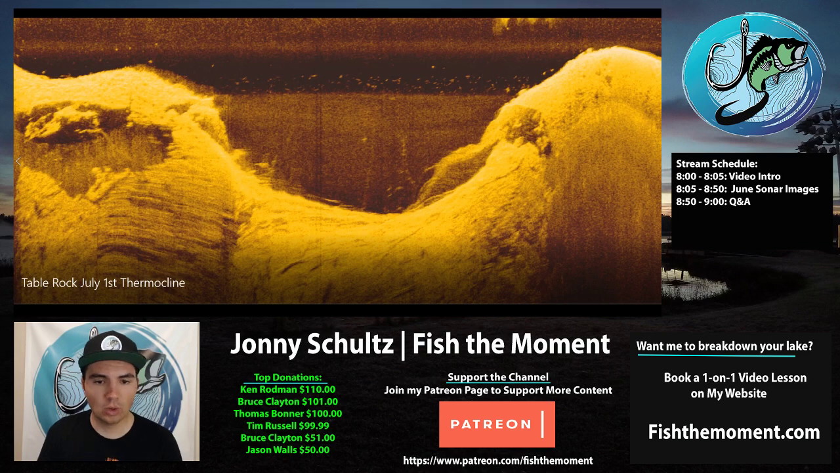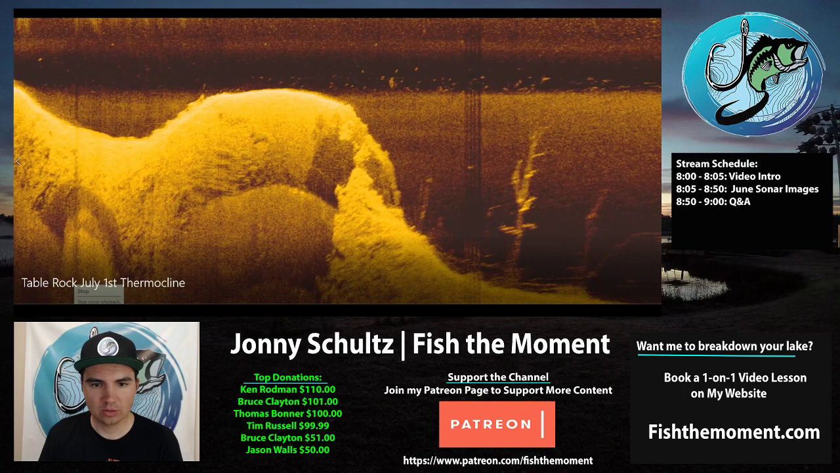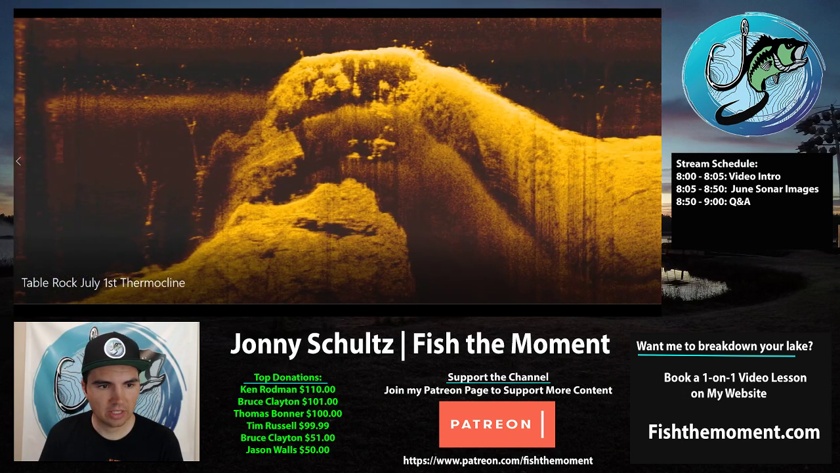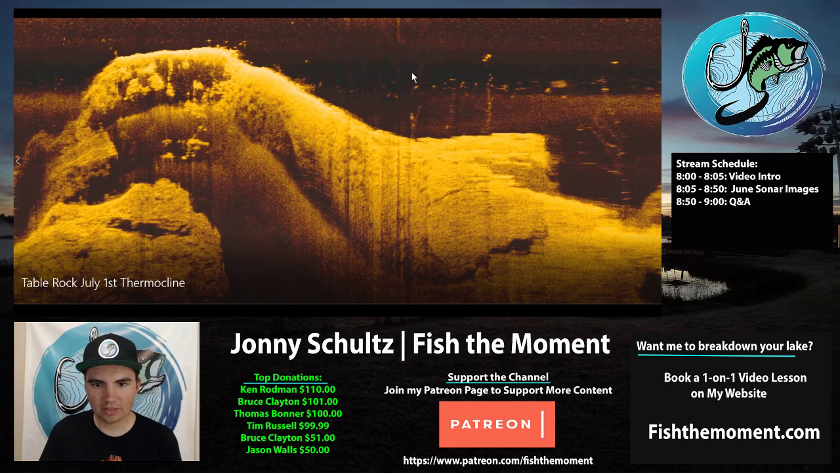And so what I do find a lot of times when I'm looking at the thermocline is that this thermocline will be set up, look at it right here, in, let's say, 26 feet of water, like in this image right here. And when this thermocline's in 26 feet of water, a lot of times these fish are not going to get on the bottom, like down here. This is like a 40 foot drop off a point. It's like 40 feet of water out here.